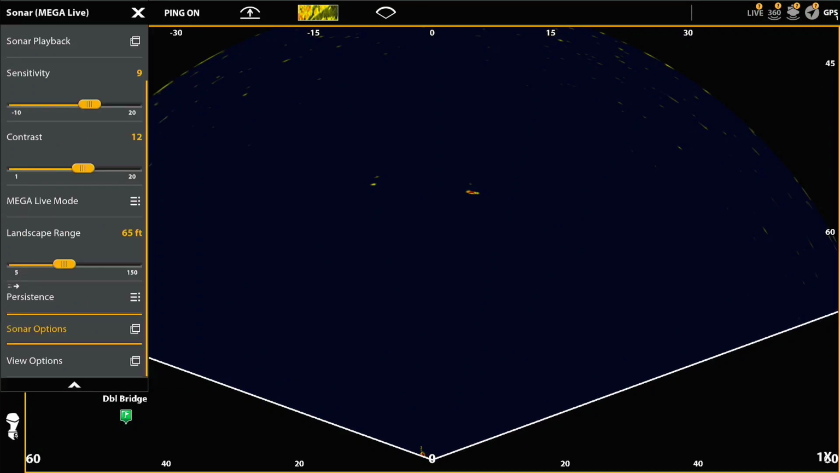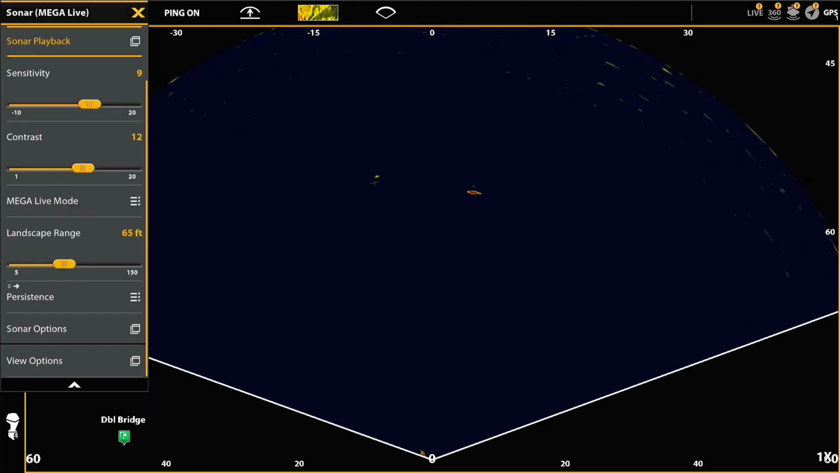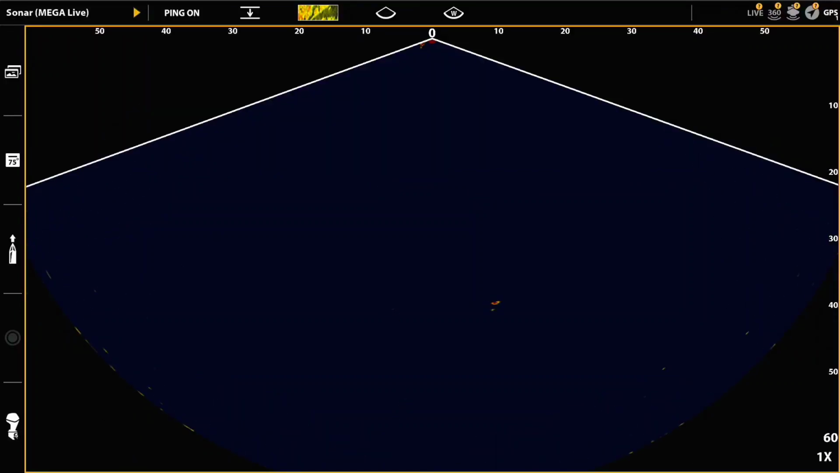In reality, I don't even use this display mode when I'm fishing, even in landscape. So what I like to do is use the down view as opposed to landscape view, which you can do, and I'm going to show you how to do that. So first thing I'm going to do is resume the video, and then I'm going to go to the down mode view, which is perfectly fine. You can be in landscape mode and still use the down view.